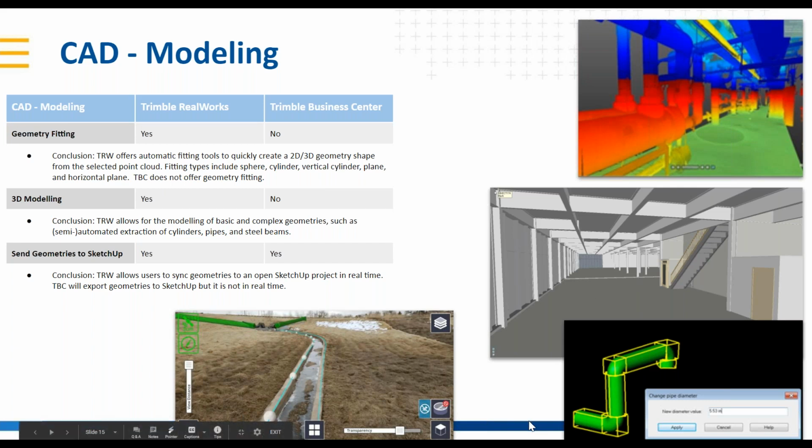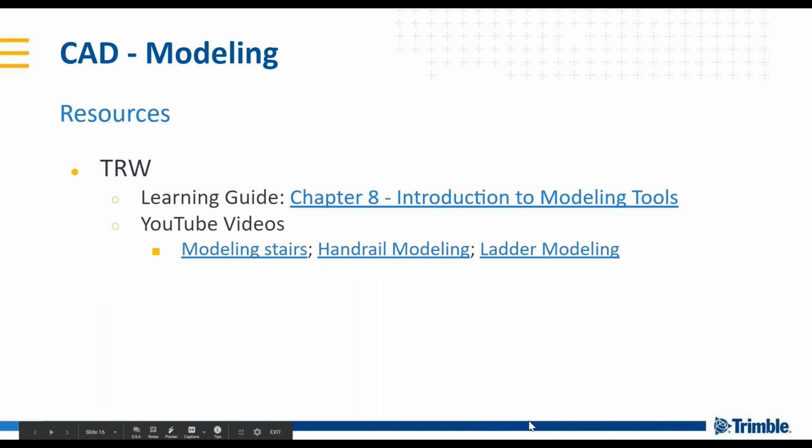Great. Thank you, experts. Resources here on CAD modeling as shown.